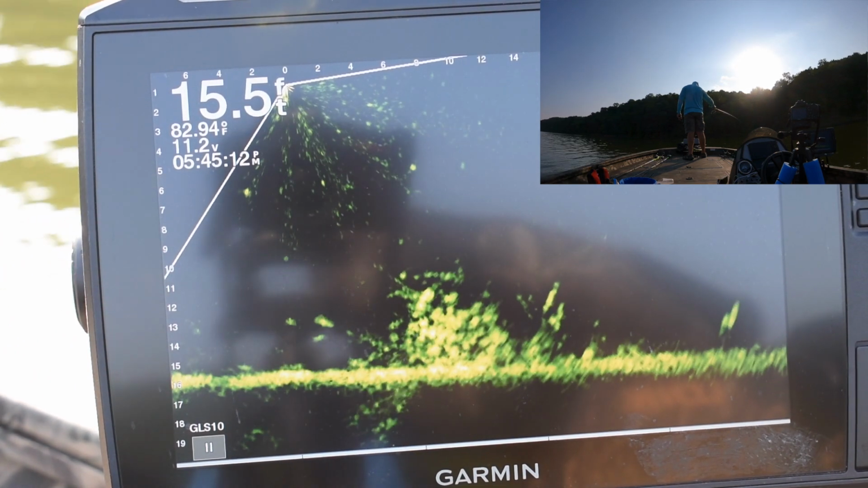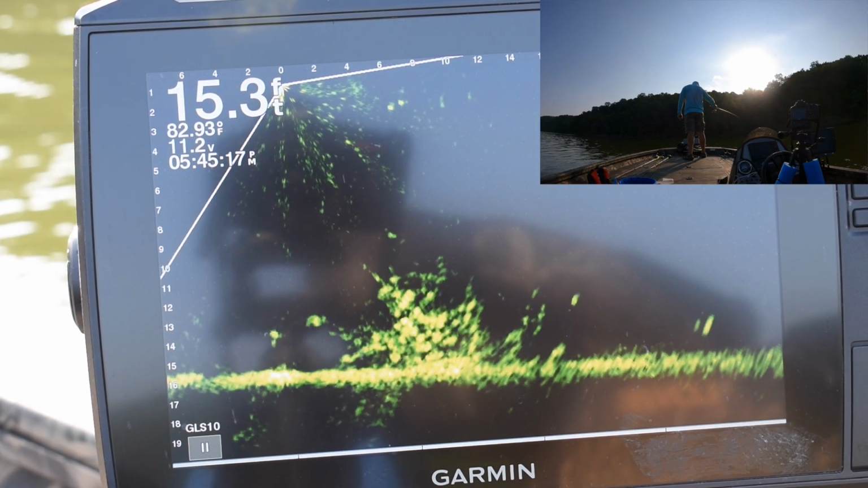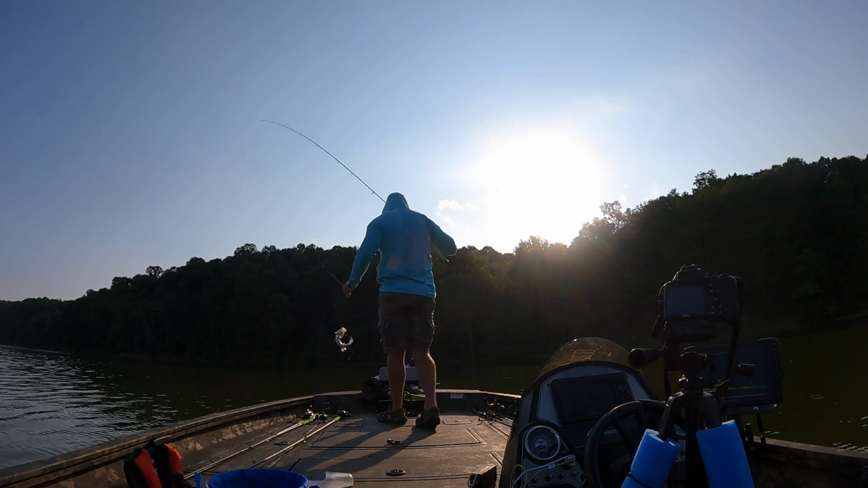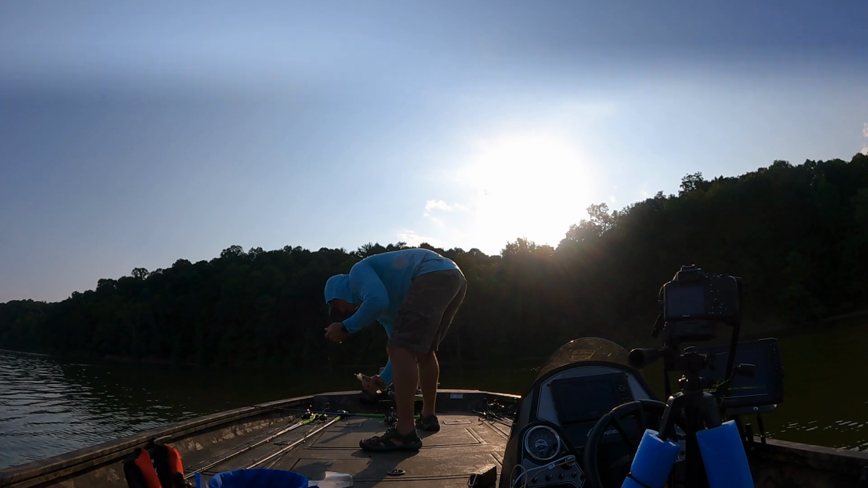I think I ended up keeping 15 crappie, and you seen earlier I was throwing the big ones back, and I threw at least 3 or 4 back. I believe I ended up throwing probably 5 back, so I probably would have had a limit of 20 that would have been over 9 inches.